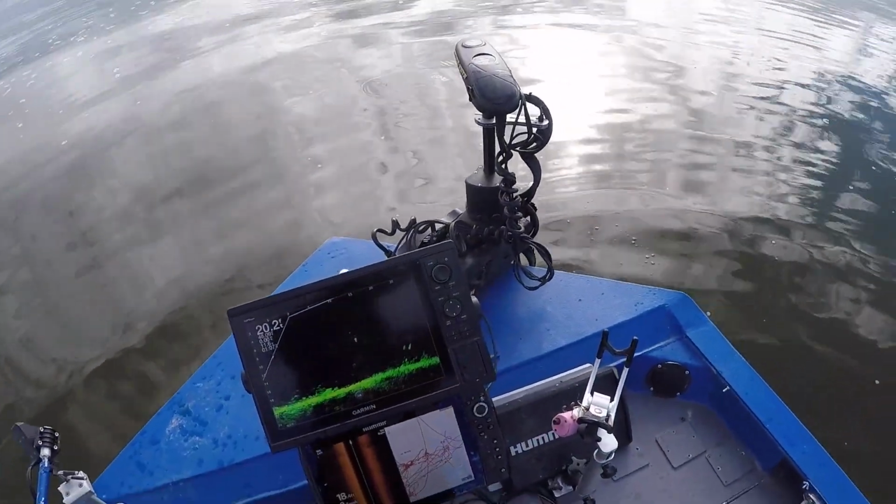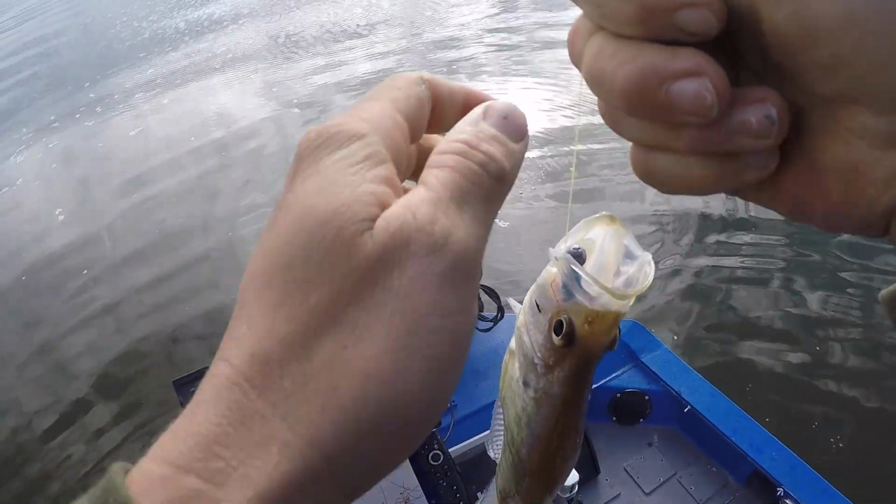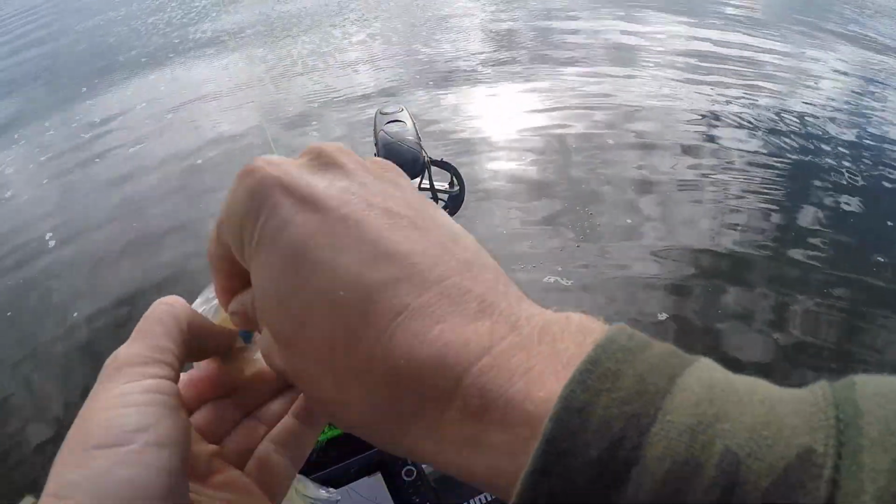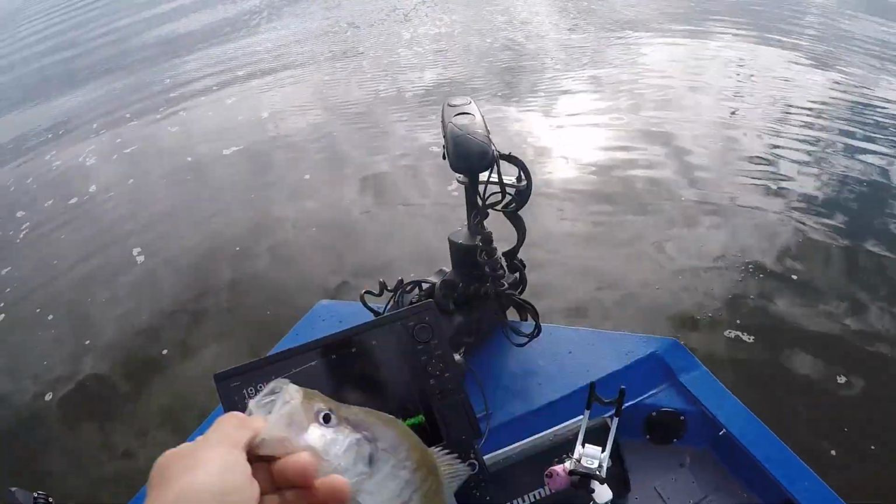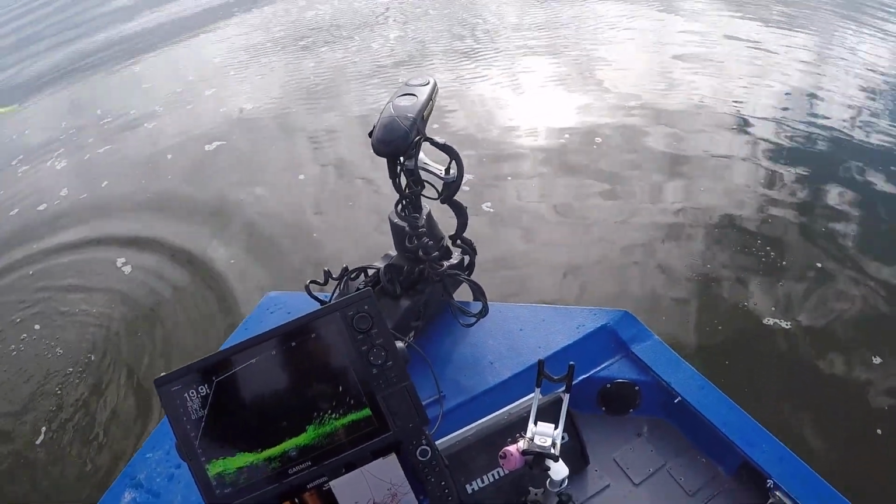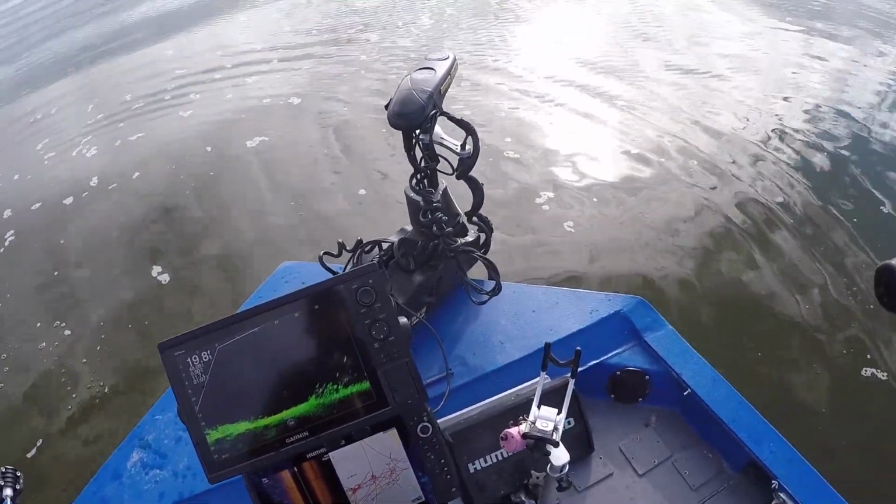That fish picked it up immediately. That's a good fish too. Look at that fish, guys. There he is. Like I said, guys, this is a great time of year to be out here. I'm sitting out here in the middle of the lake. Not a boat in sight. Look at that nice fish. Not a boat around me, and we are just catching fish. Drop after drop after drop.